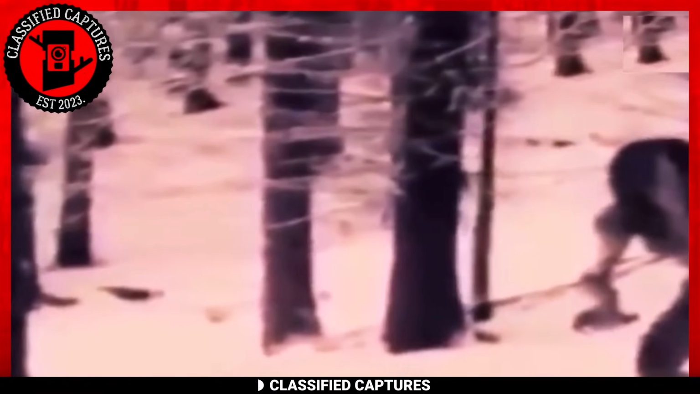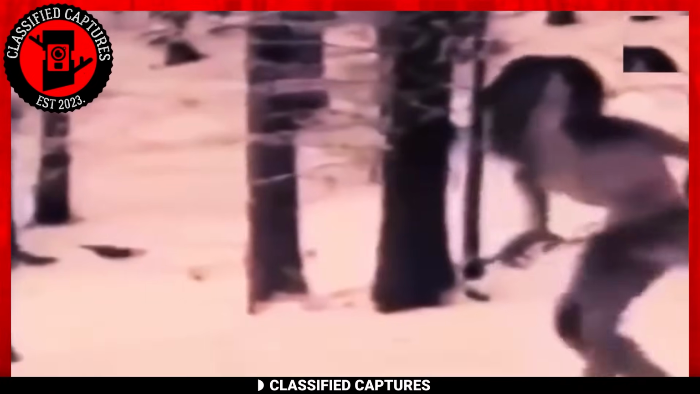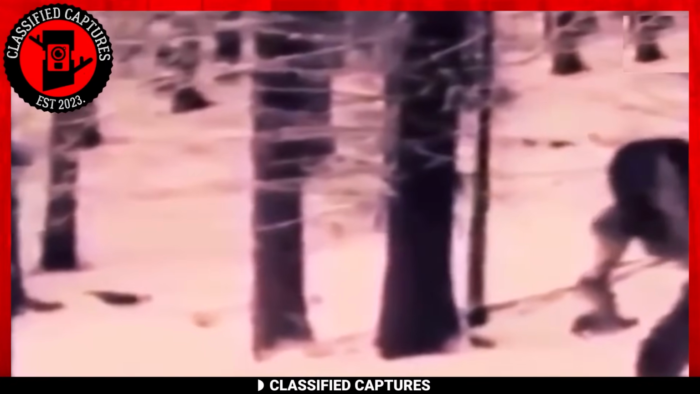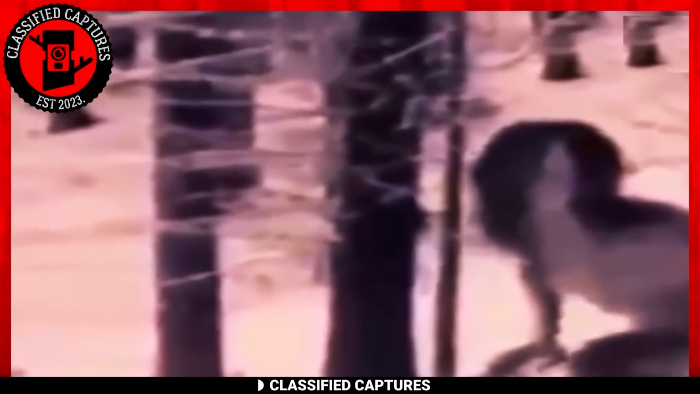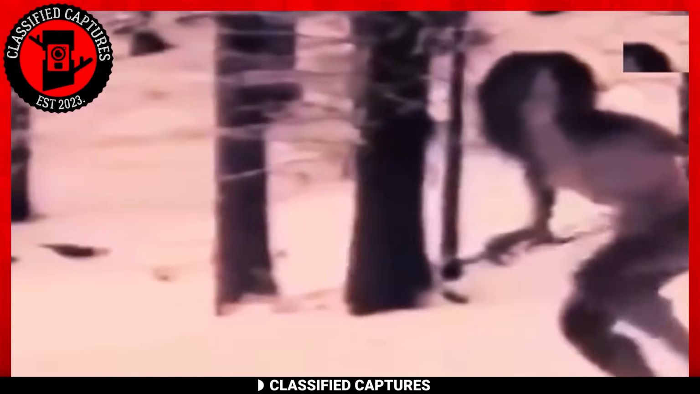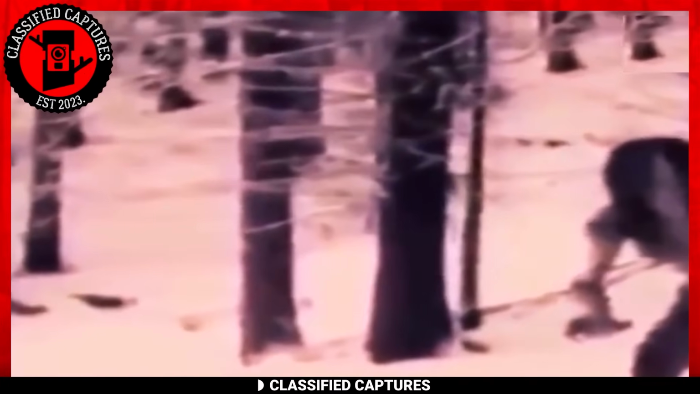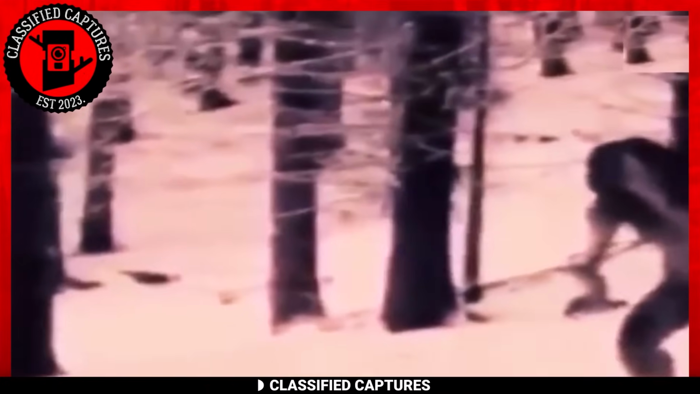Next, we have a peculiar and perplexing Trailcam capture that emerged from the remote wilderness of northern Alaska. Take a look. In the clip, we see the emergence of a strange creature from the dense woods. At first glance, this entity appears to have a human-like form, albeit with some stark deviations from the norm. Its most striking features include disproportionately slender arms and finger-like appendages that resemble claws.